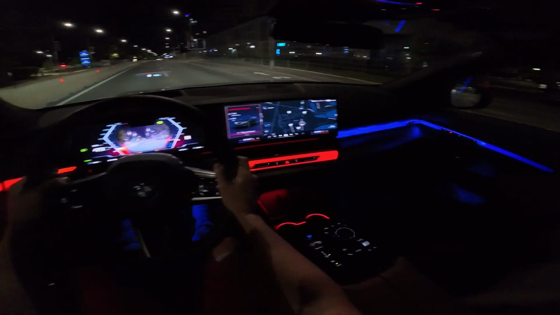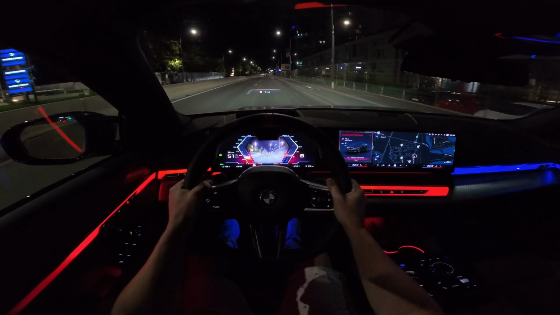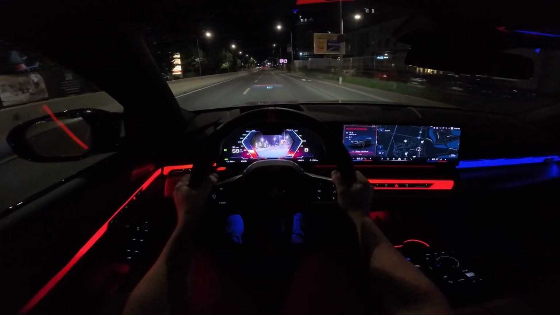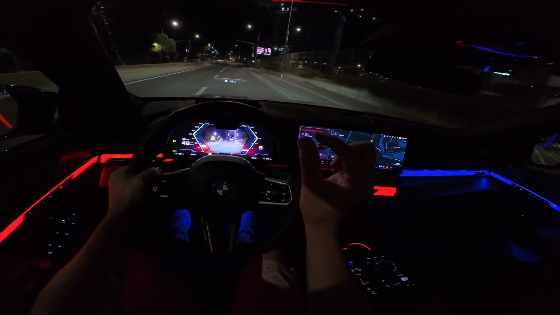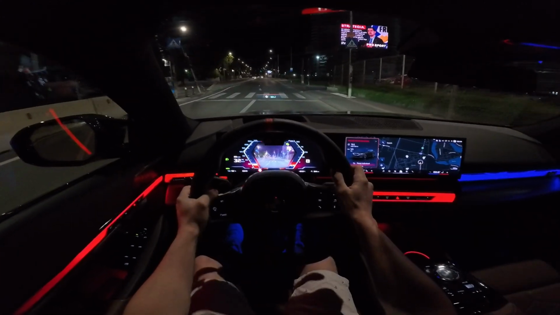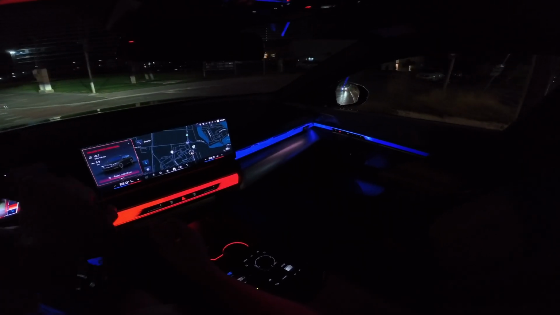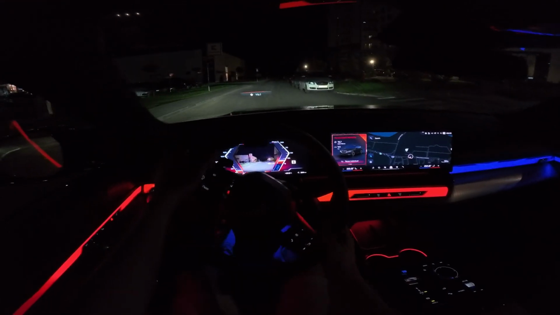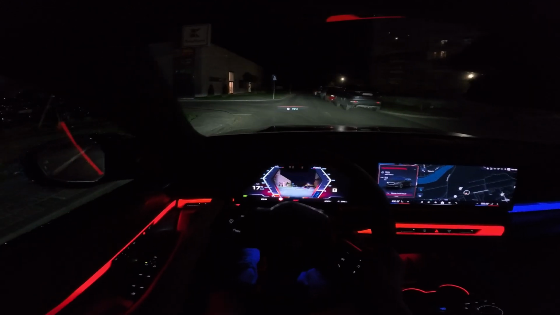If you want to see how it rolls, definitely check out the test drive video, because there you can feel the power of this BMW. I just pushed it a few millimeters. Imagine if I push it all the way down and put it in boost mode, how this car will react. It's a beast. It's a total beast, man. This is the lighting system.